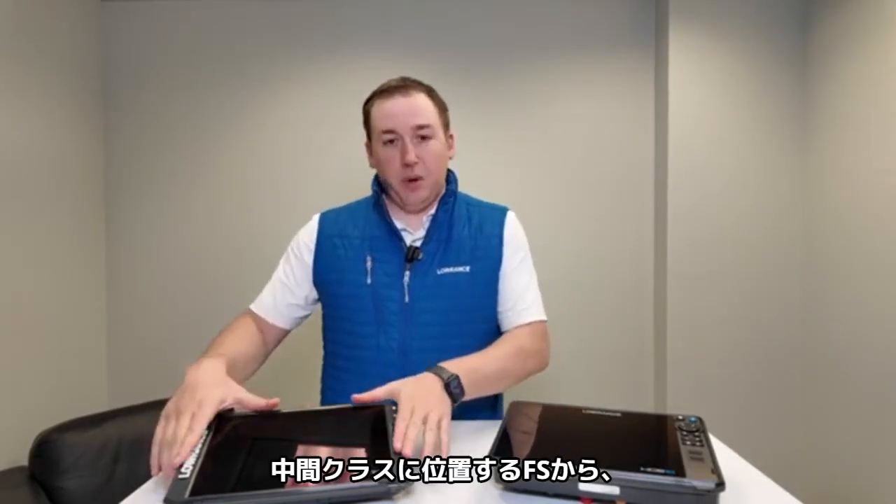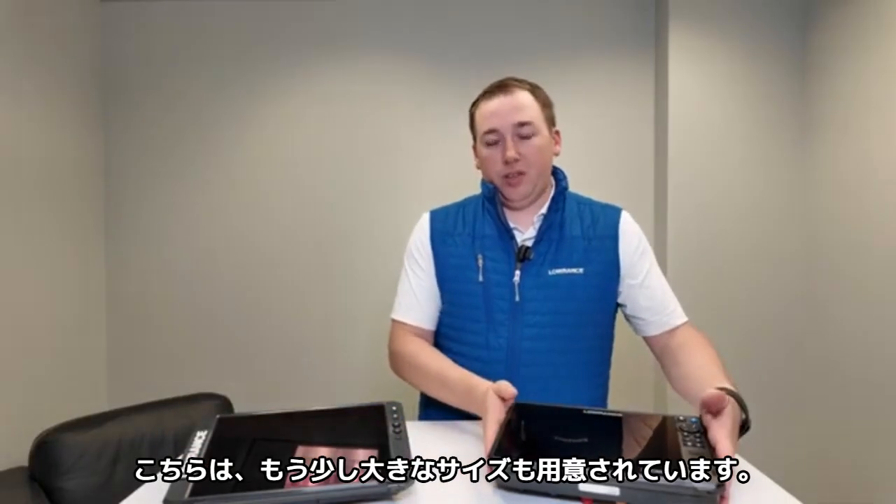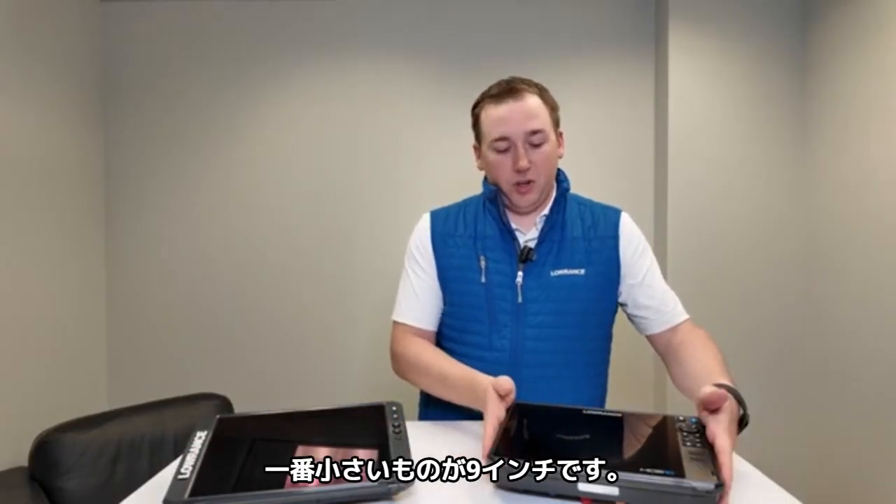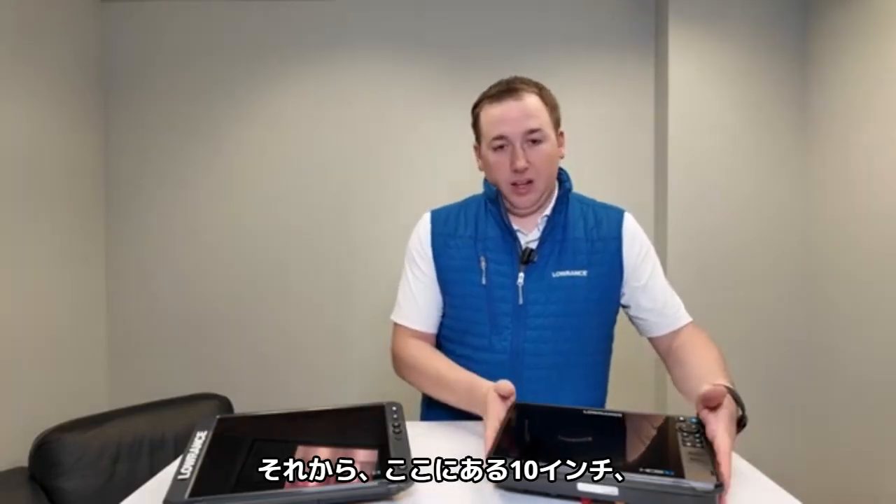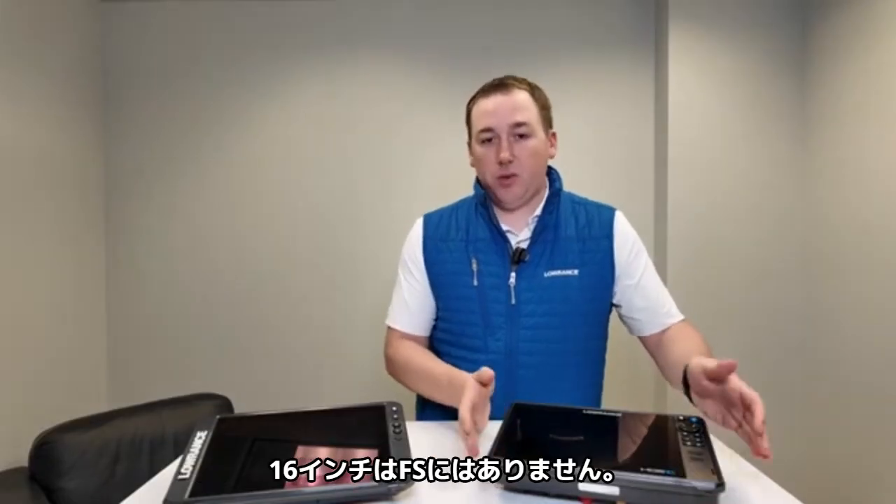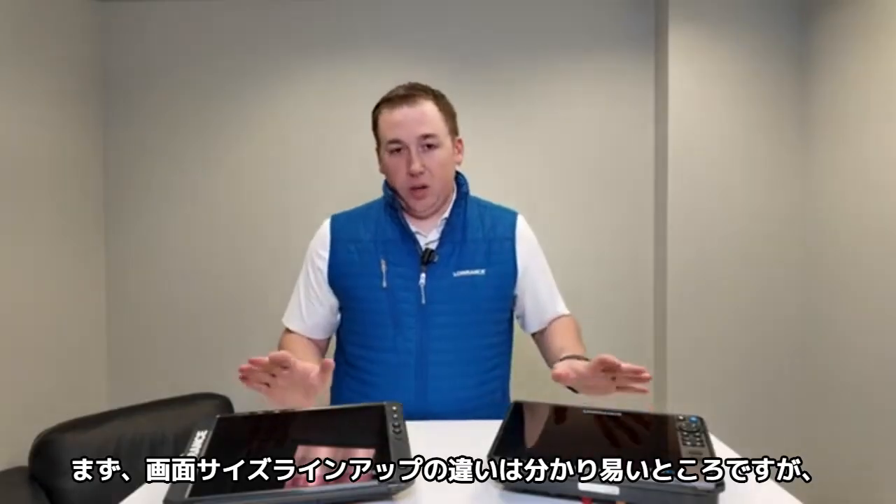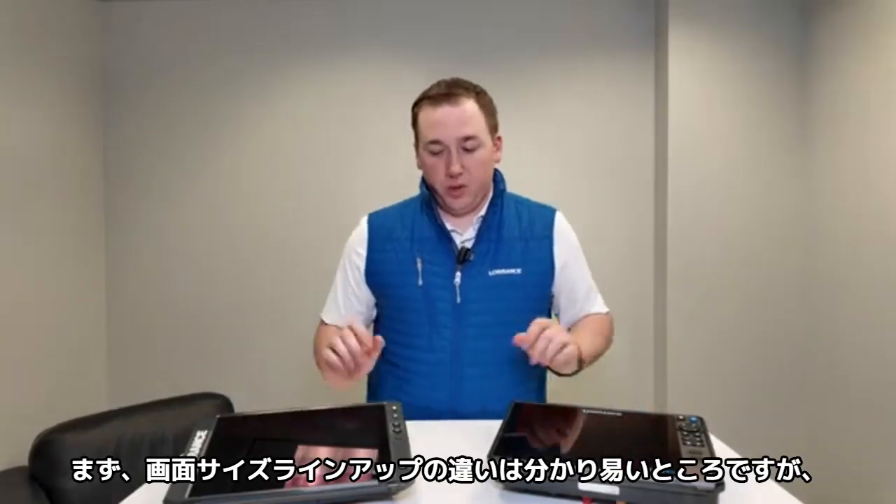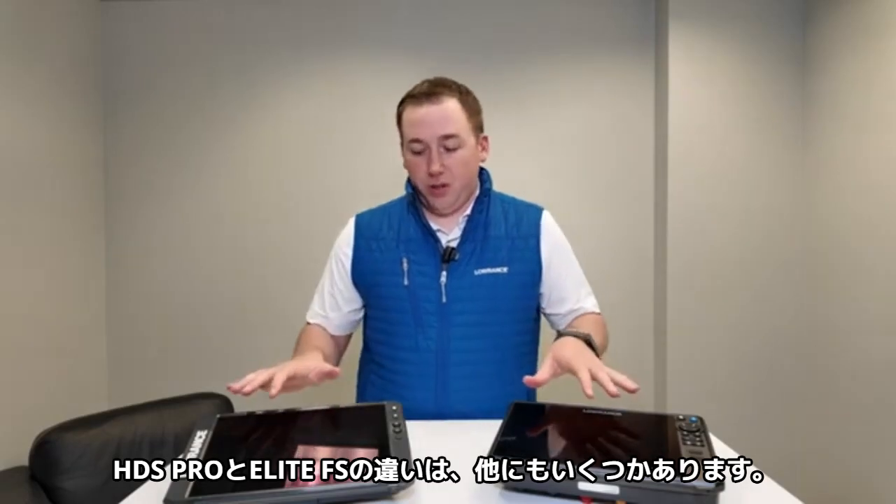So these sit in the middle, and then a step up from Elite FS is our HDS Pro. So you'll find these a little bit bigger. There's a 9-inch version here, so no 7 like there is in the Elite FS. And then there's a 10, which is what I have here. There's also a 12-inch and a 16-inch. So you won't find that 16-inch in the Elite FS either. So that's a quick way of knowing which one you're dealing with, which screen sizes we offer it in. But there's several other things that are different between the two families as well.